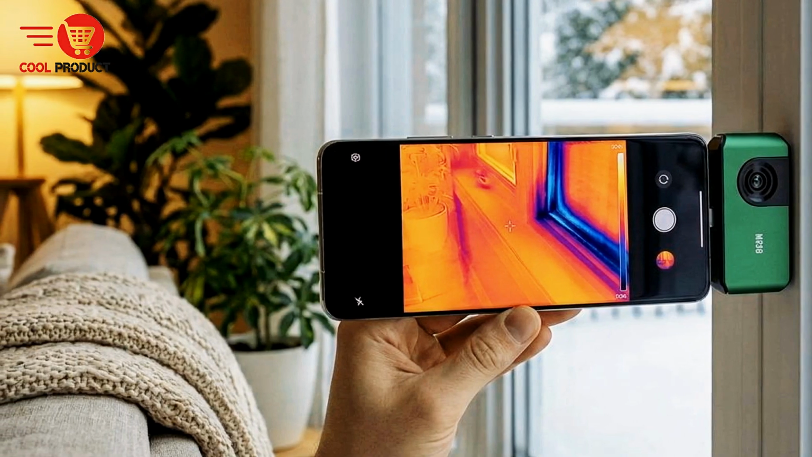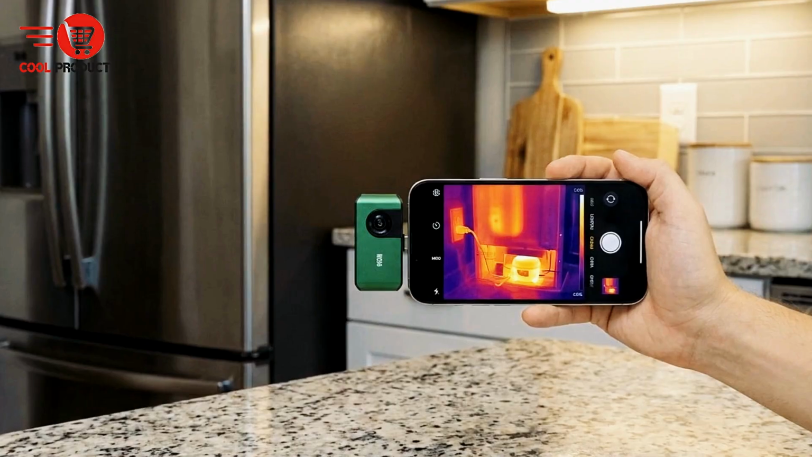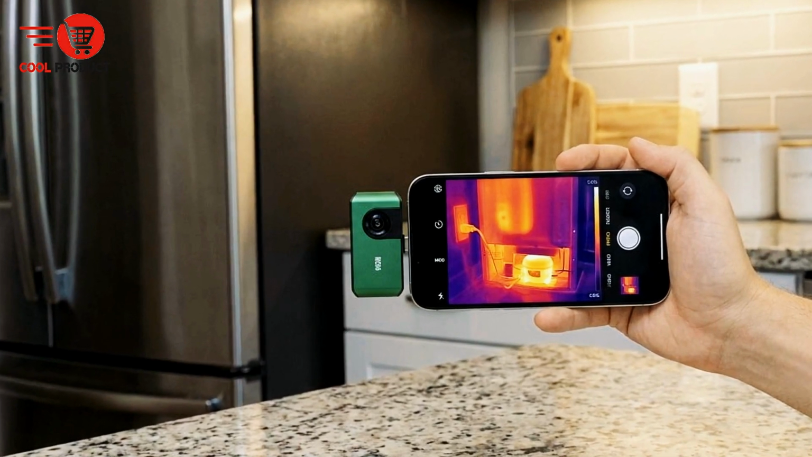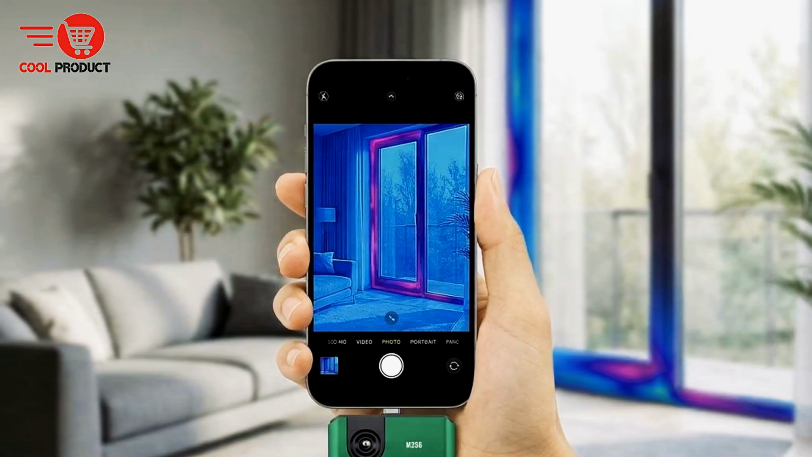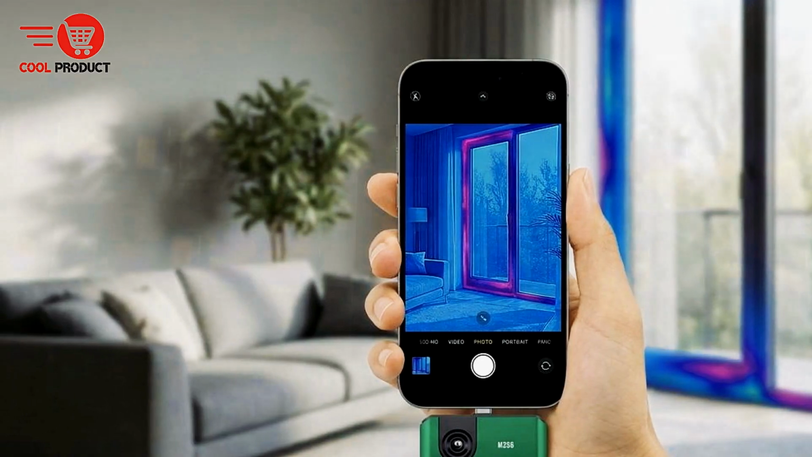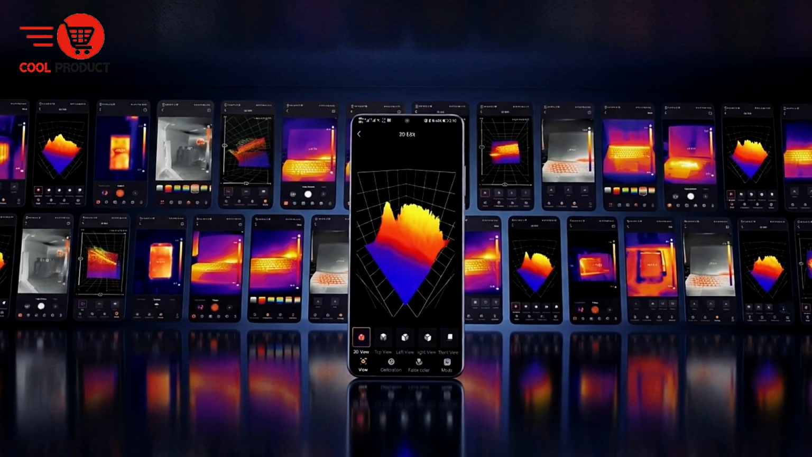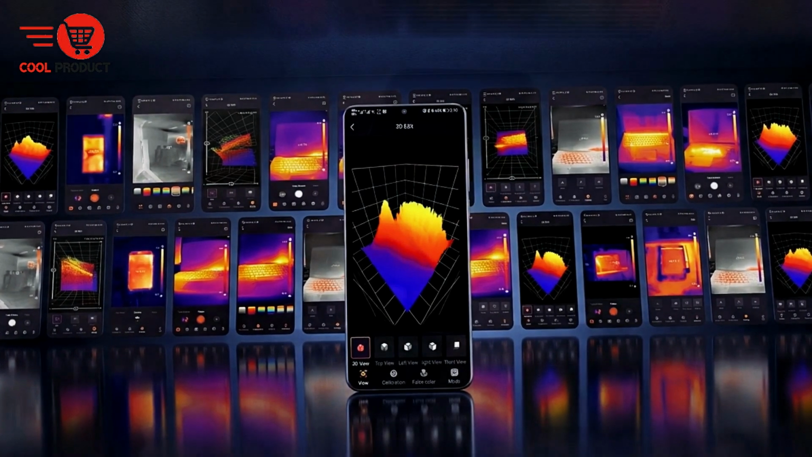Top-down image enhancement technology improves sharpness and contrast, making the field of view clearer and more detailed. The image rotation function allows flexible viewing angles without physically rotating your phone. With image fusion, the Ampbank M256 combines infrared images with visible light images from your mobile camera, helping you identify the exact location of heat issues more easily.